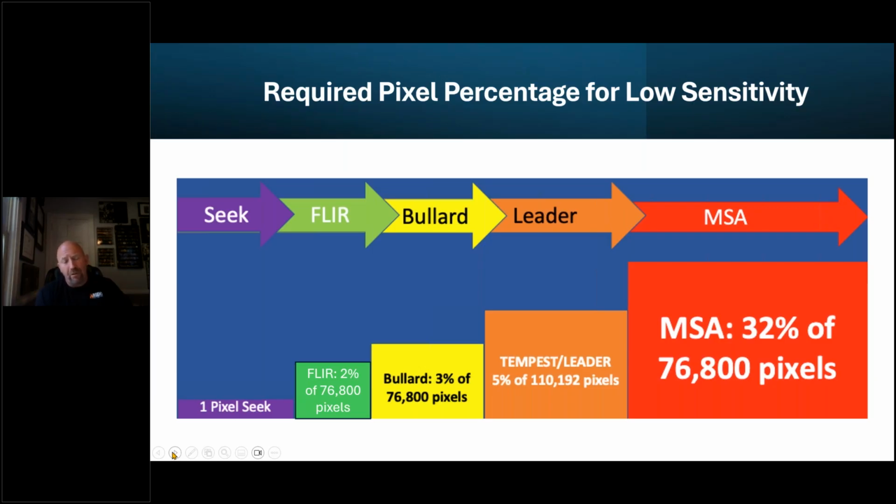Pixel by pixel, it is the fastest and most sensitive on the market. FLIR will be the next with 2% of the pixels at 150 degrees Celsius or 302 degrees Fahrenheit. When that happens, the camera will pause for 1 second and then switch over, and the triangle is visible in the upper left-hand corner, and colorization begins at 150 degrees Celsius or 302 degrees Fahrenheit.